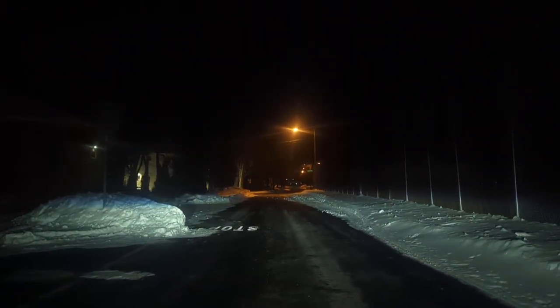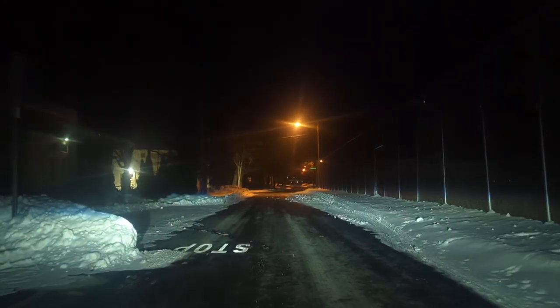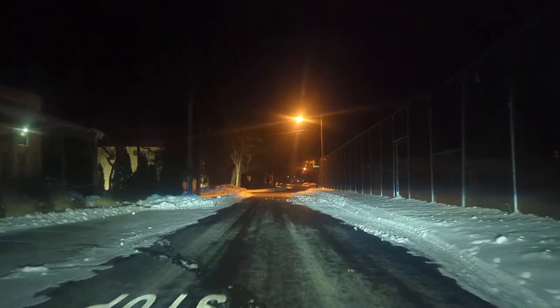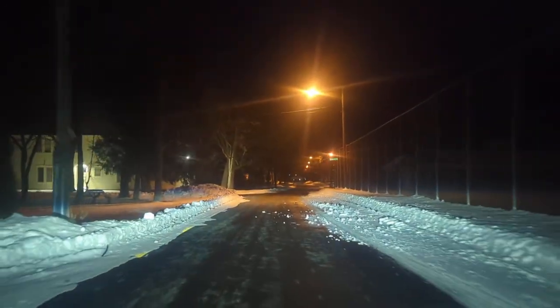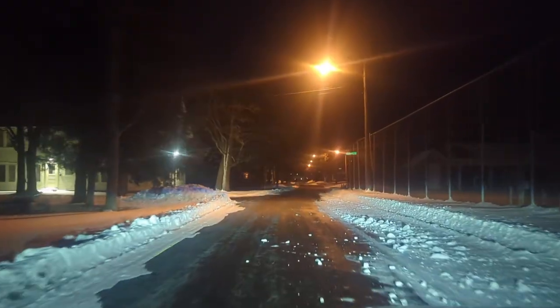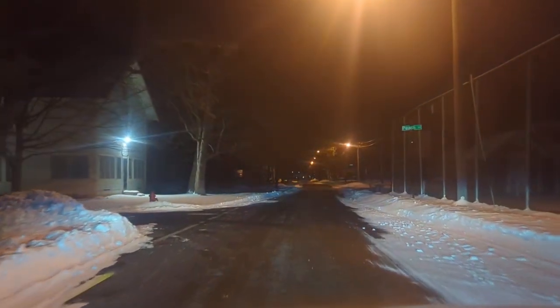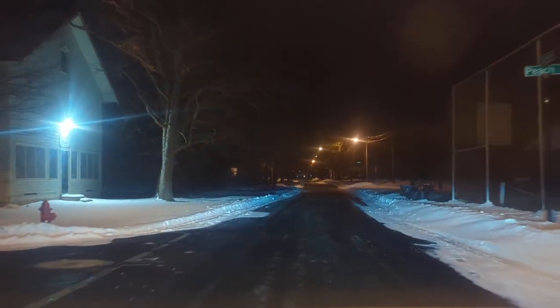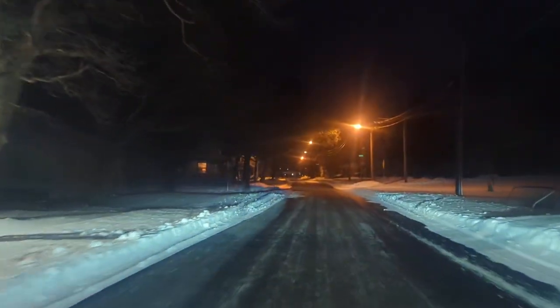And yes, it will be very nice to see every single road repaved over the next few years. And we are definitely on the way with seeing that happen. And yeah, everything has been smooth sailing so far, smooth driving so far.